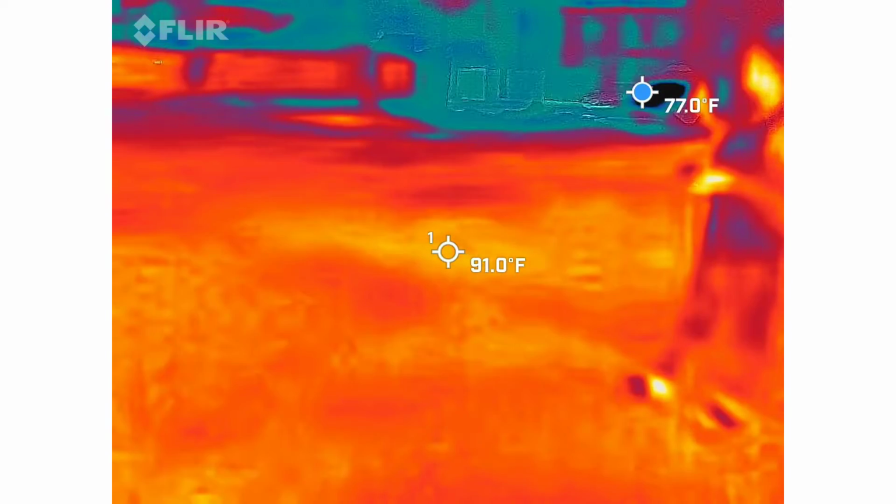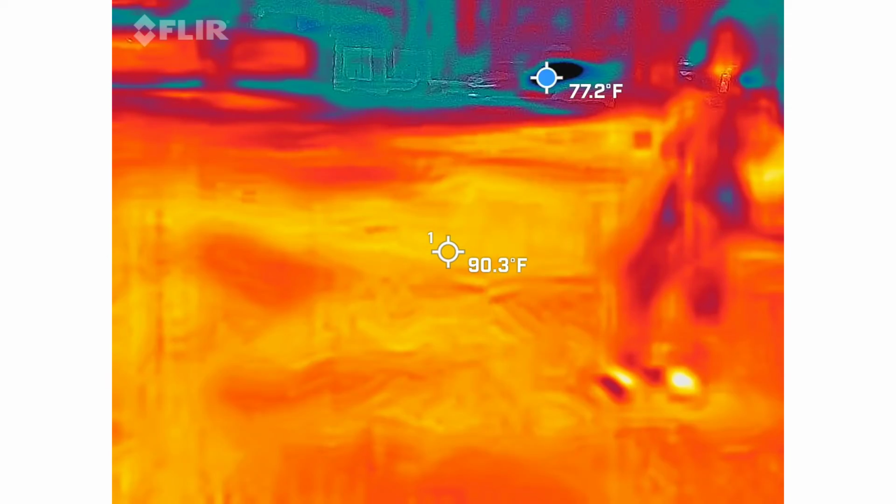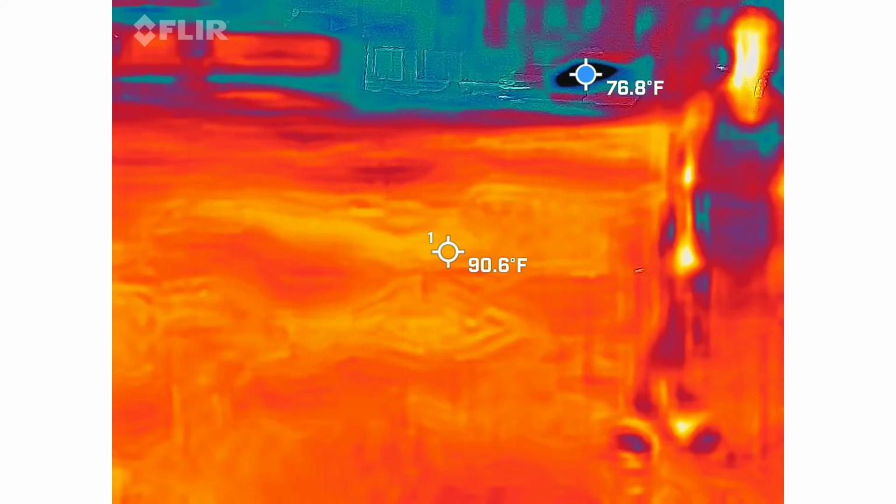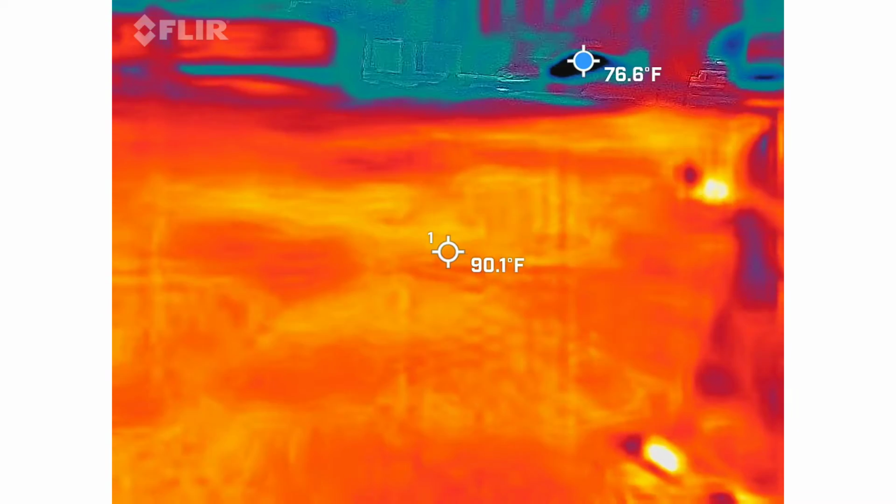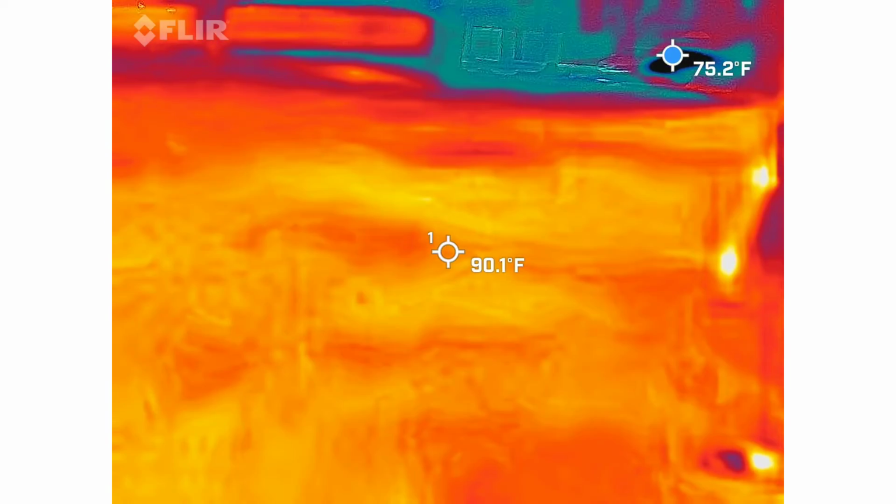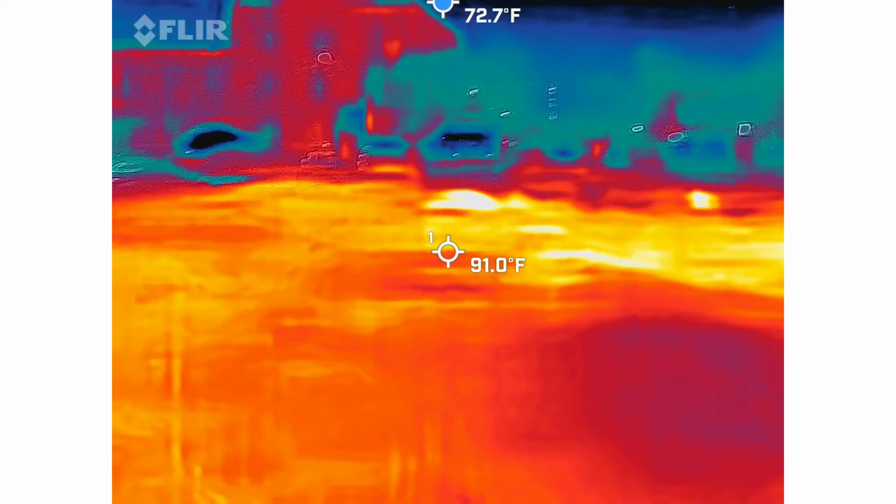This thing's like a digital Ouija board. I couldn't wait to get my hands on this damn thing. 77 way over there, that's going to be the glass, the windshield of the car. I can already see that. Again, it's not easy to watch that thing either. It's not easy to hold this thing up.